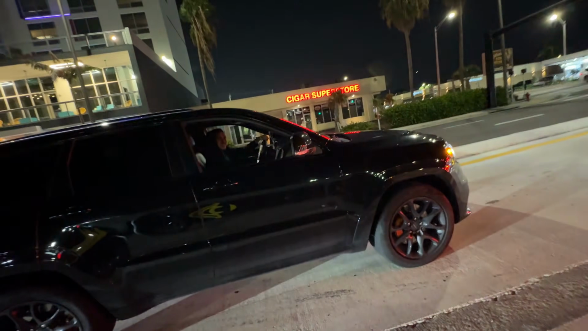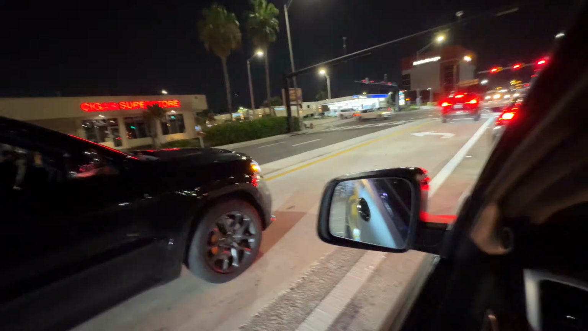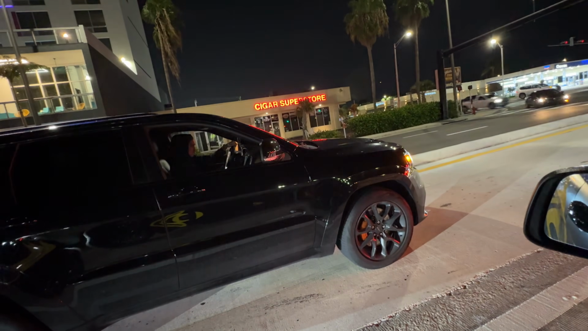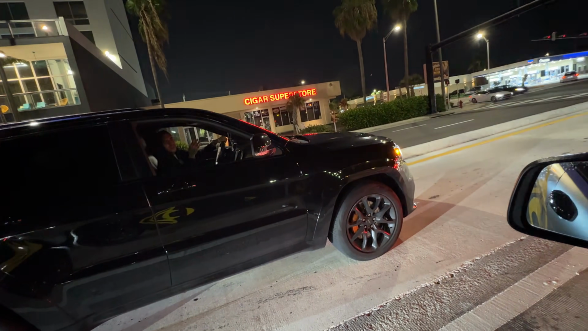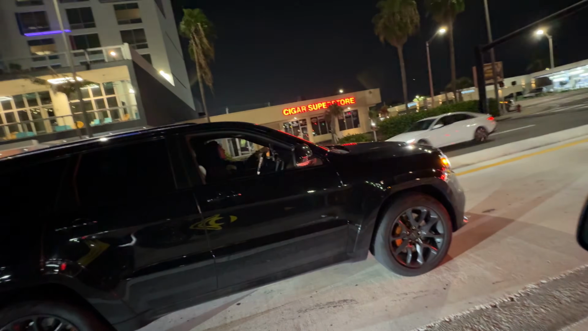On green, go. On green, just go, bro. Once it hits green, stomp on it. Huh? On green, go. Once it hits green, okay. Fuck it, I'm gonna say 1, 2, 3, and we gonna go.